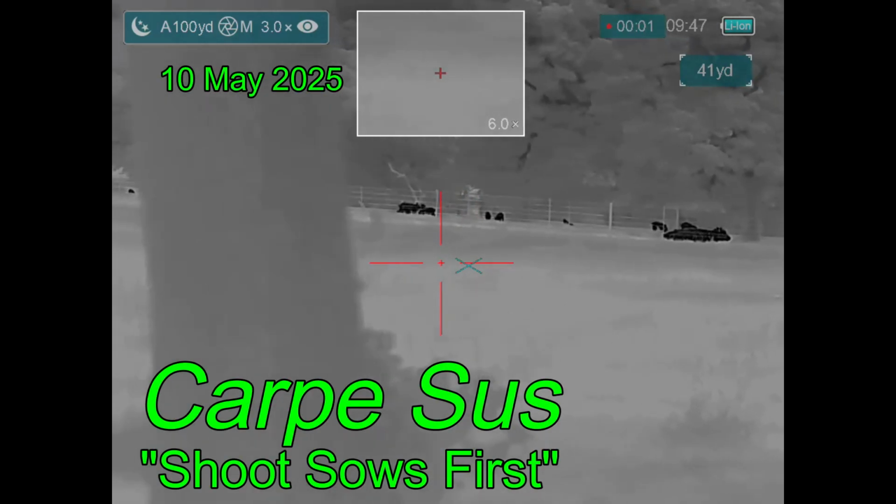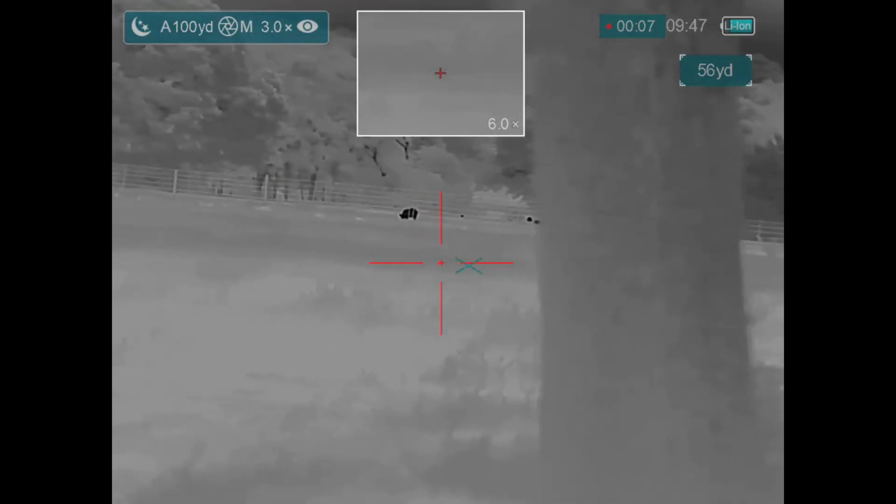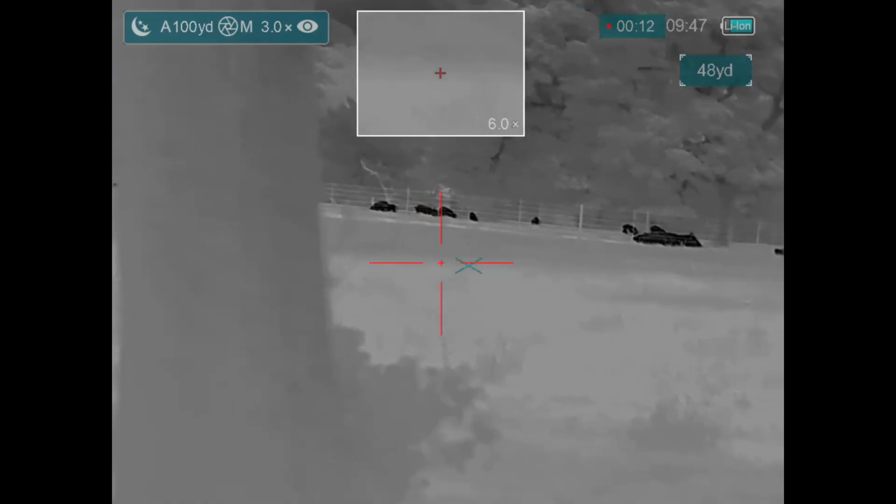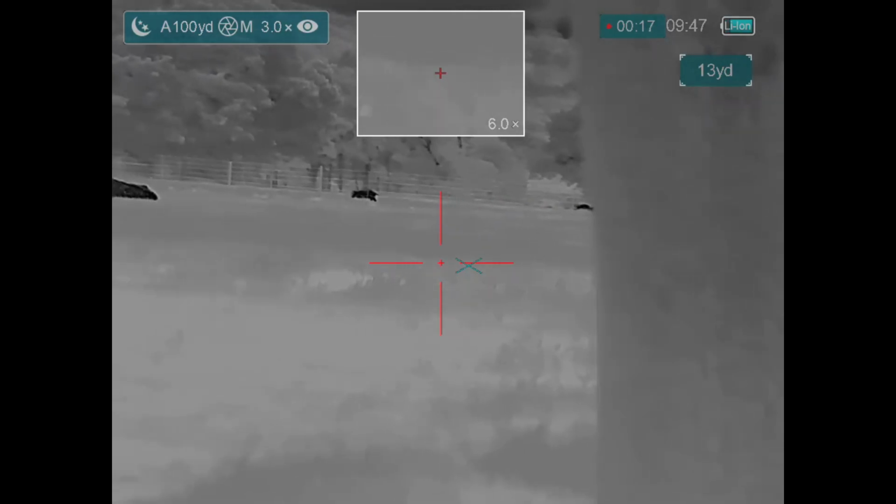Carp, Jesus. Ben and I went hunting up in North Texas. I'd actually spied a lone boar in the pasture next to this, and we pulled into the property. Ben spied the sounder, and this is the sounder that we're going to go after. We're going to leave the boar for later. I won't be doing a lot of talking in this video because it's narrated as we go along.